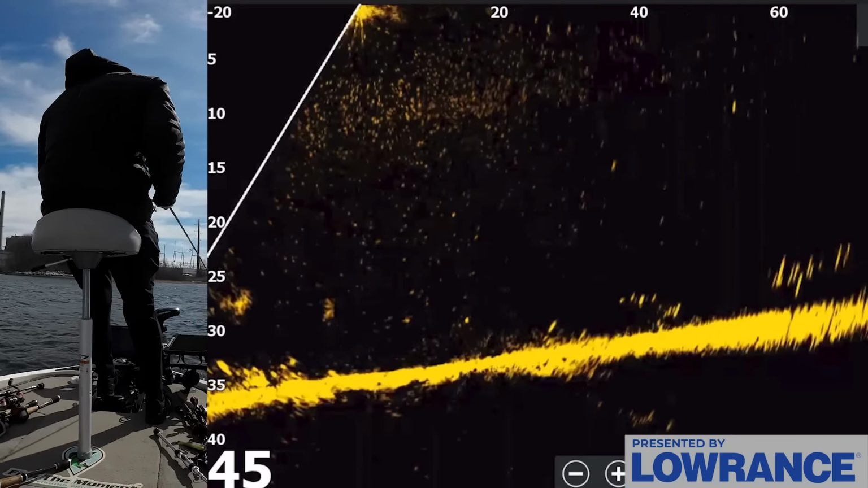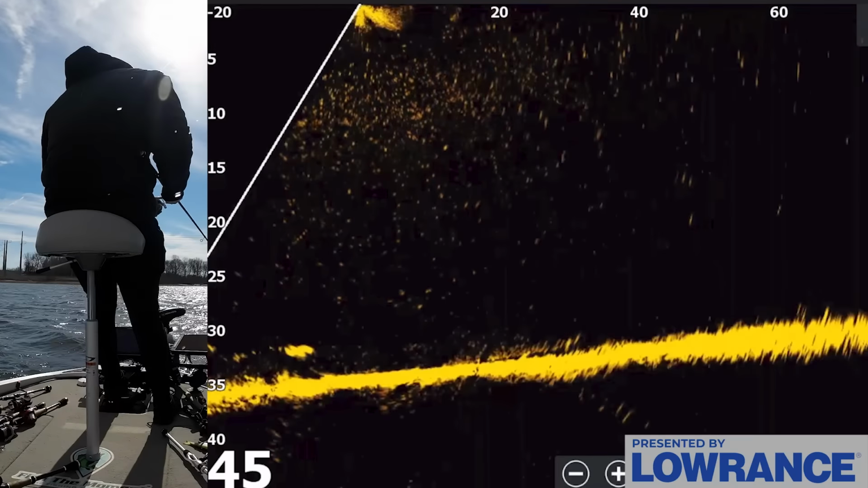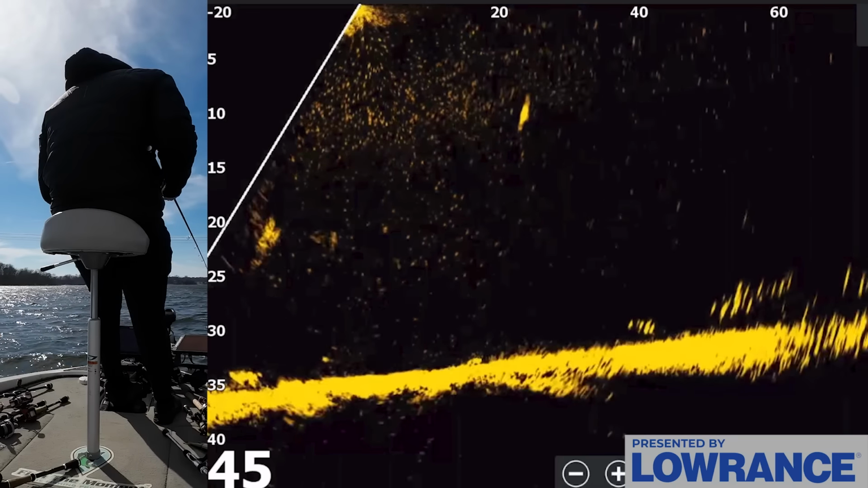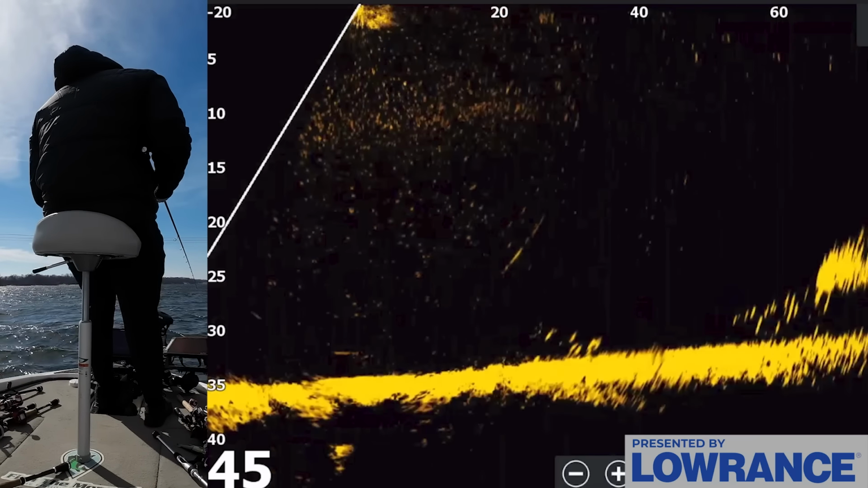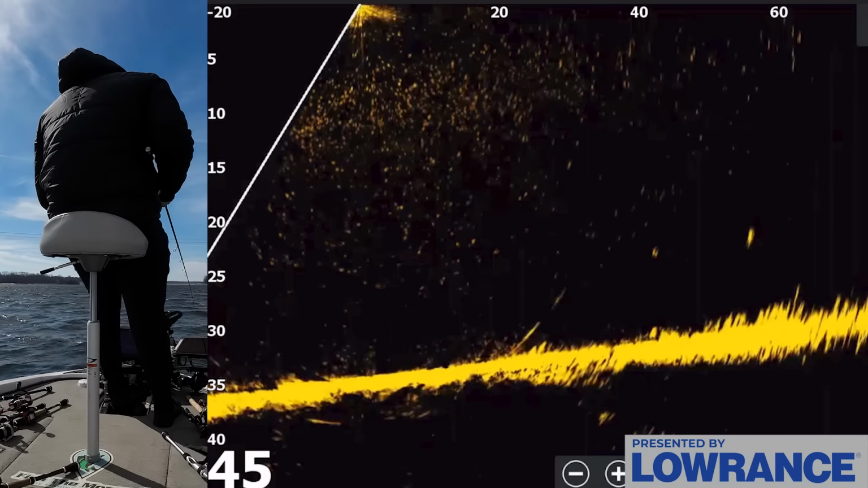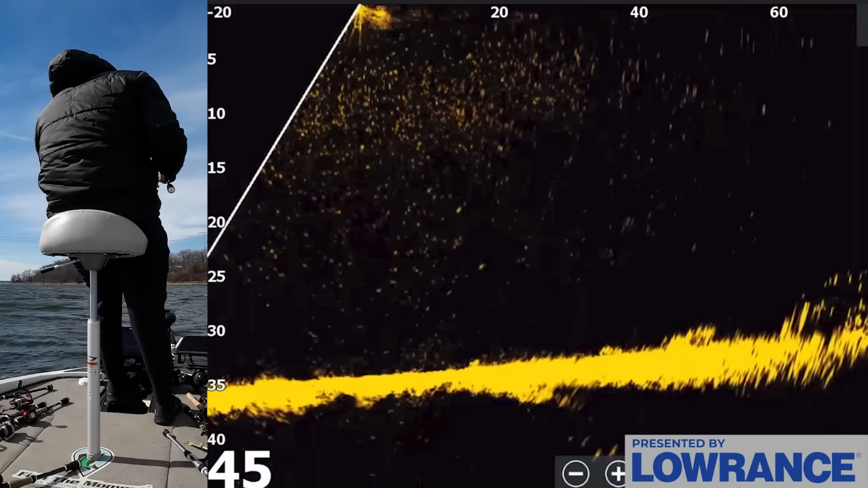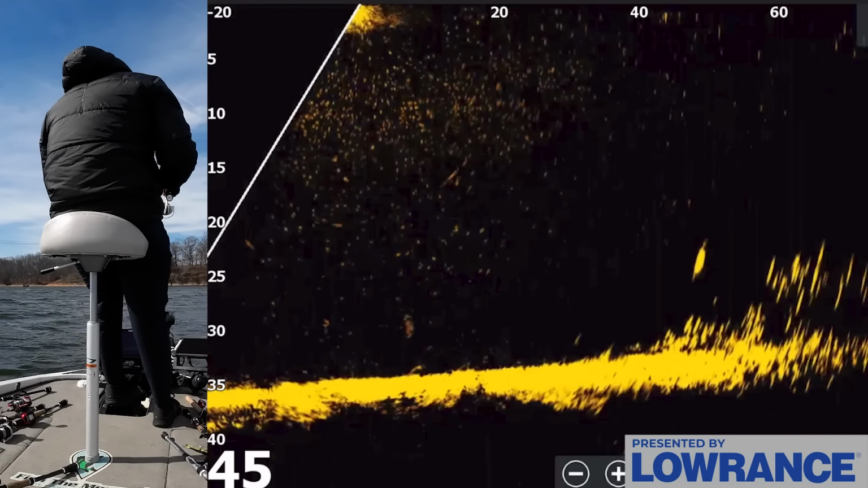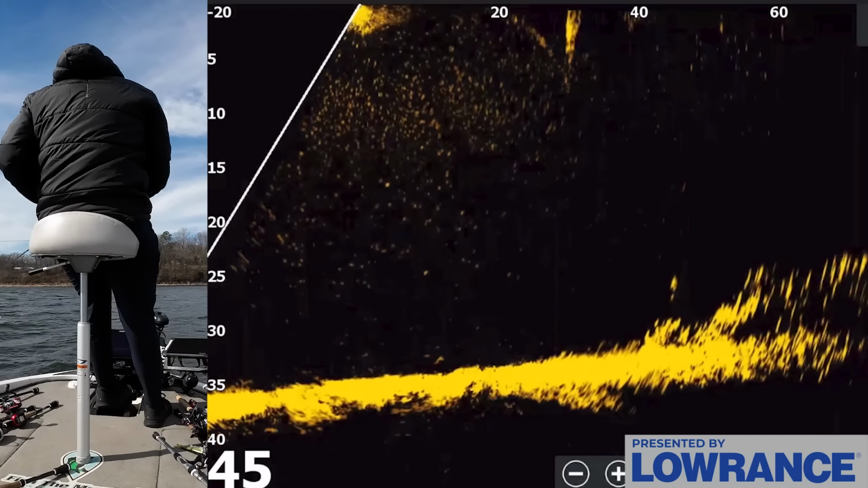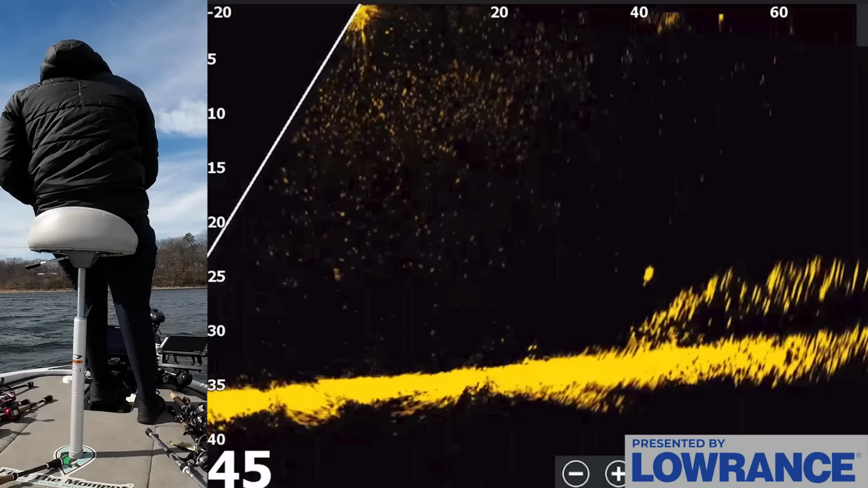There were a couple fish in that shad ball right there. Actually, already kind of am seeing some stuff, but there's a couple smaller fish on the screen right in front of me. Those look like 1-pounders. I'm not going to mess with those. I want to catch some bigger fish. And there's that nice blob again. You can see it 40 feet out. They're down in that bait right there, pressing down on them. If I can get my bait down there.